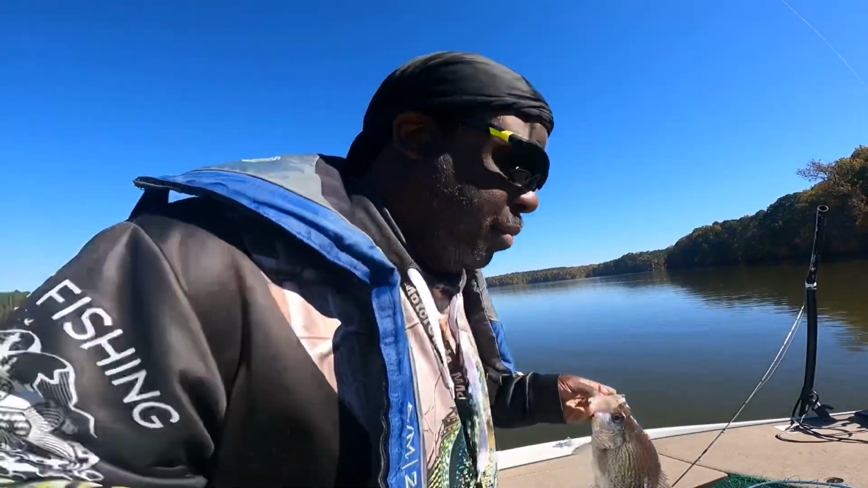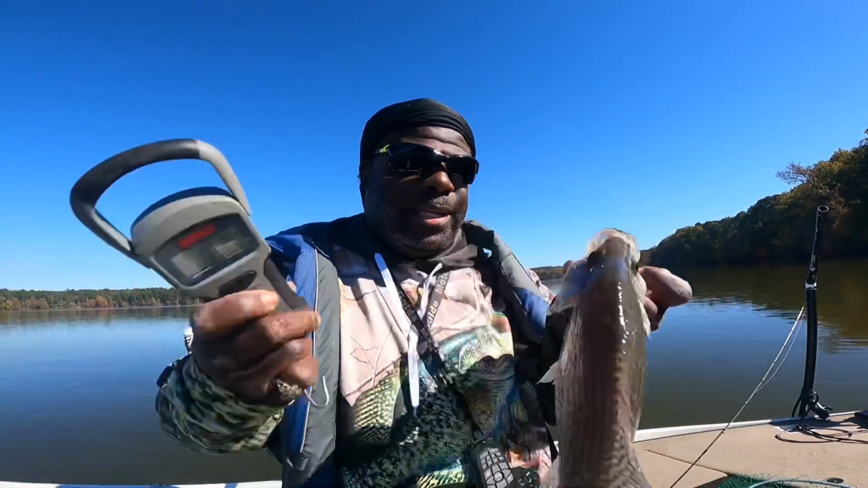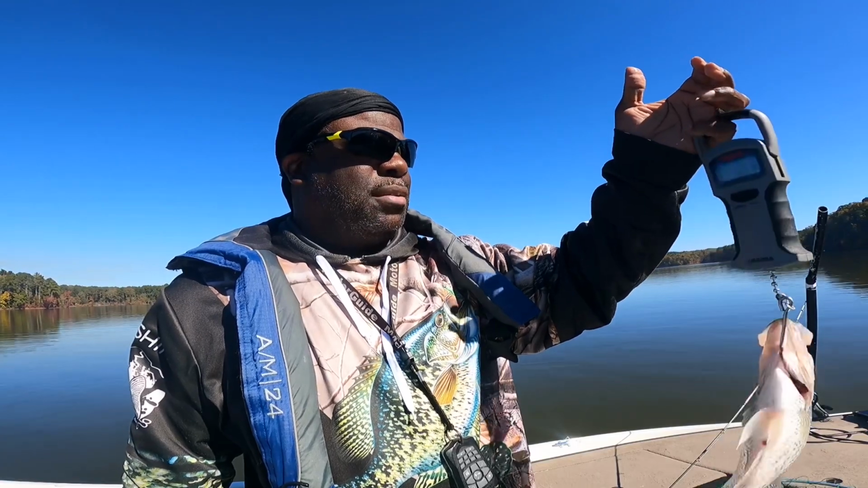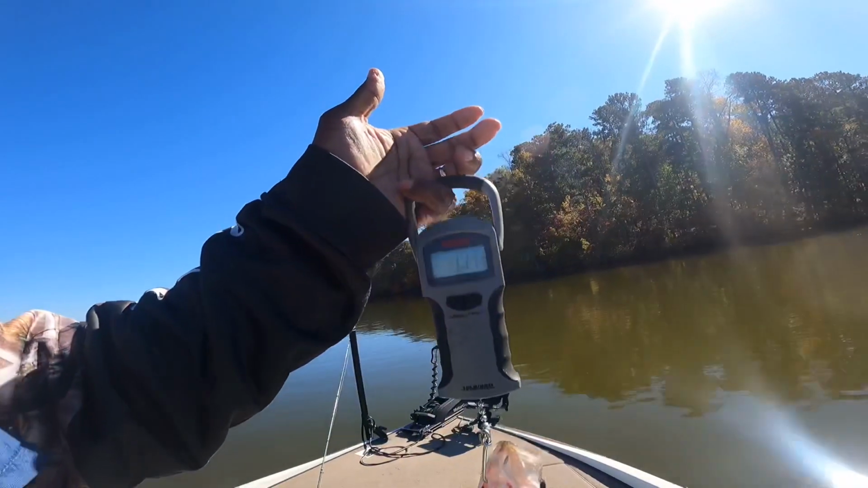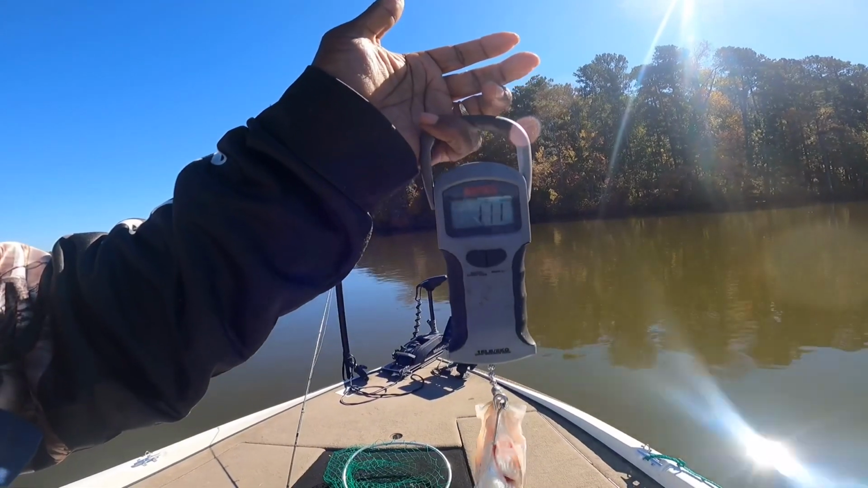Let me put this one on the scale. I just caught another one, and I weighed it. It was 1 pound 5 ounces, I believe. So that's 7 fish in my live well. This one would make 8. And the smallest one I got is 1 pound. Yep. Oh shoot, 1 3/4 pounds. Come on, stop shaking. 1 pound 11 ounces. That is just shy of 1 3/4 pounds.